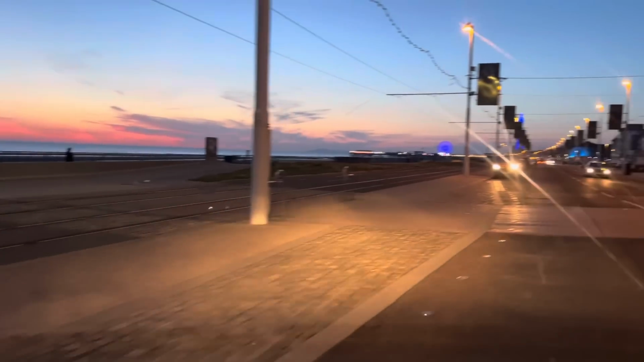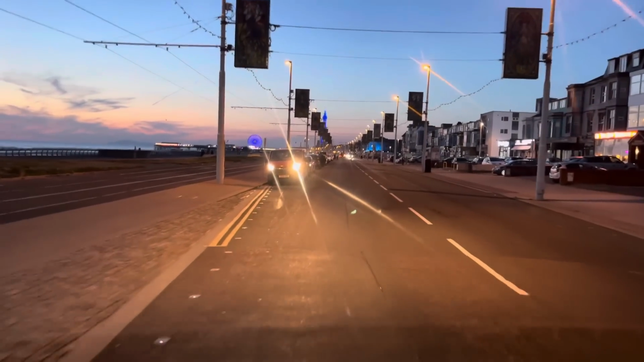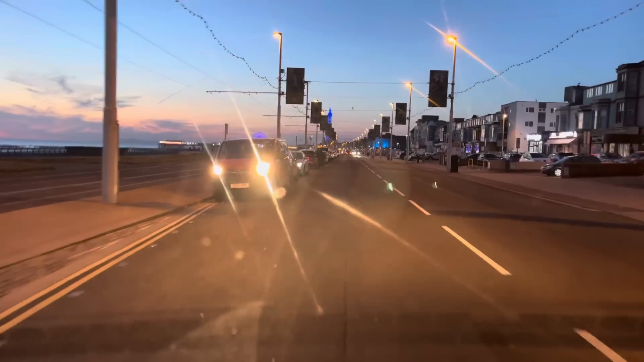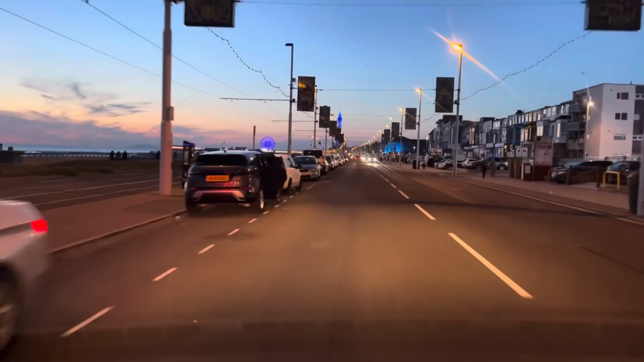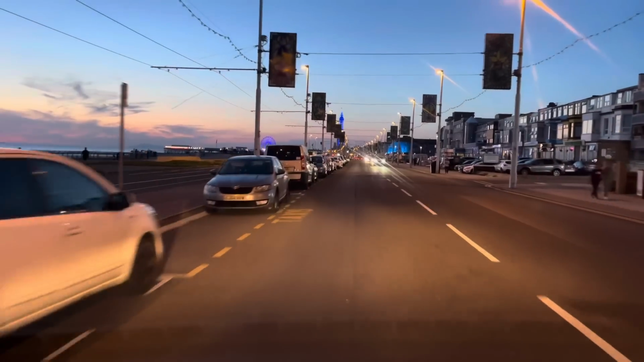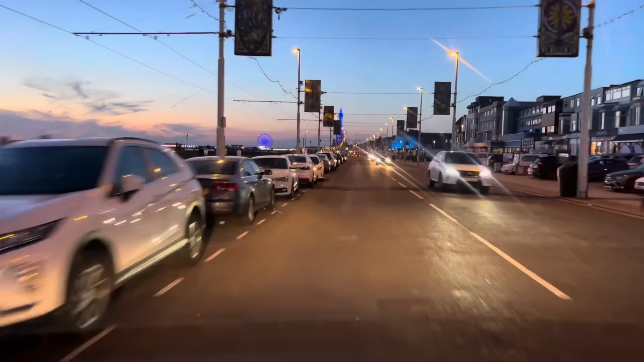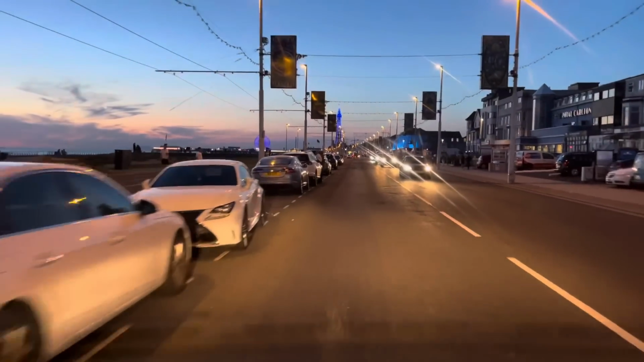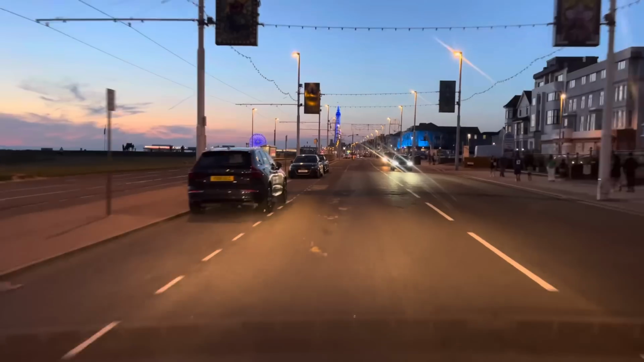In fact, I'm a bit disappointed because I was half expecting the illuminations to be on. I was really hoping they'd be lit up, but they're not, I'm afraid. They've been testing the illuminations over the past week or so. Oh, they might be lit up further up. We'll take a look, shall we? But I'm taking a drive into town. We'll take a look and see what it's like in the town.